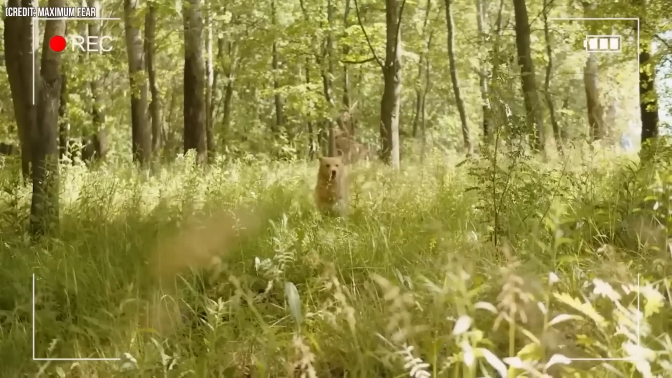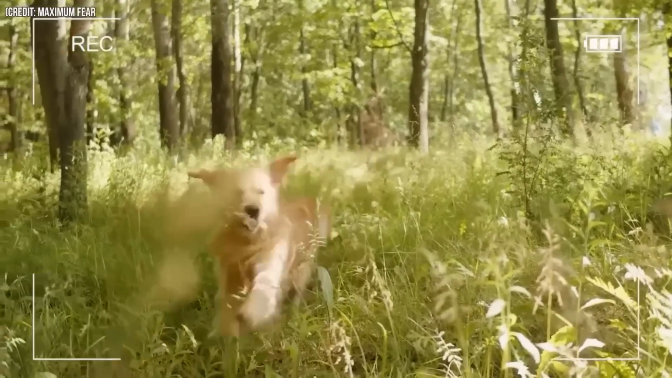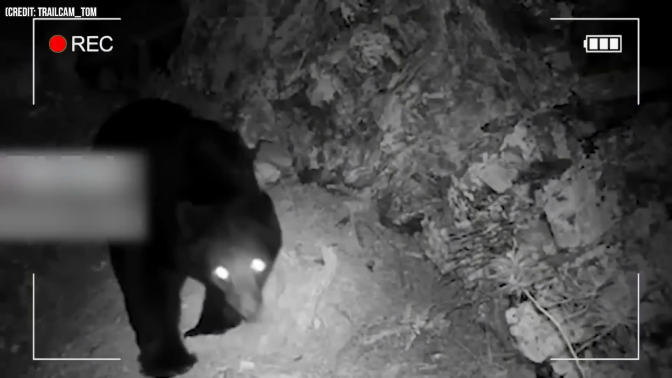Number 32. While hanging out in the woods, two buddies were filming their adorable dog when they unexpectedly caught sight of a real ghost. The ghostly boy popped up in the upper left corner of the screen and vanished into thin air within a second. The guys were surprised because despite spending a lot of time in the woods, they had never witnessed anything like that before.